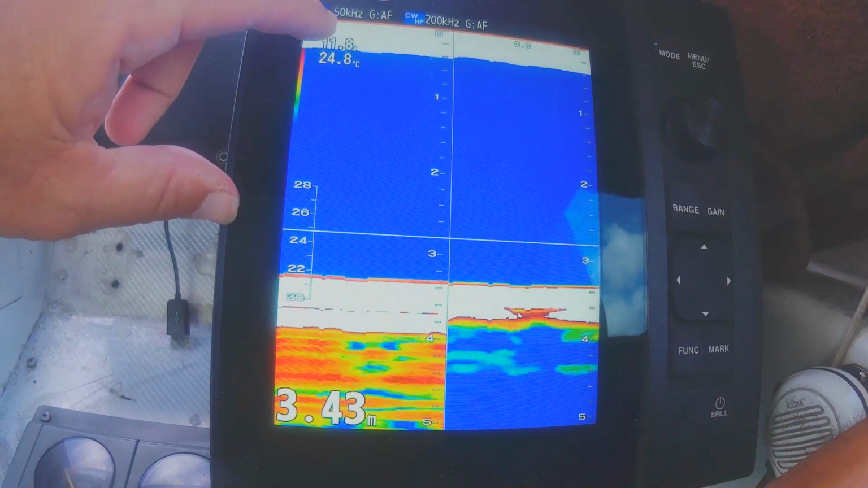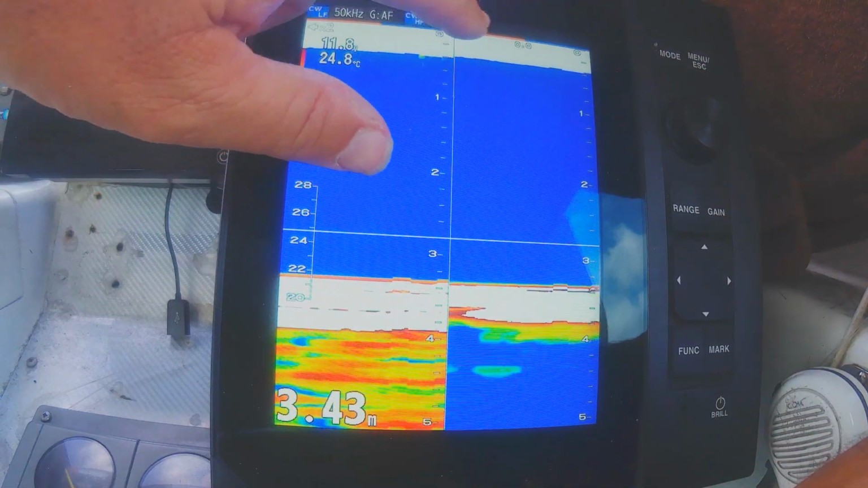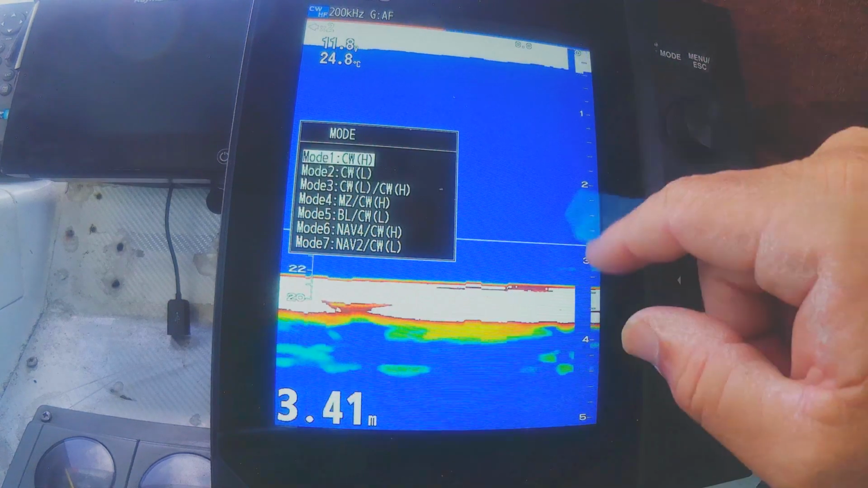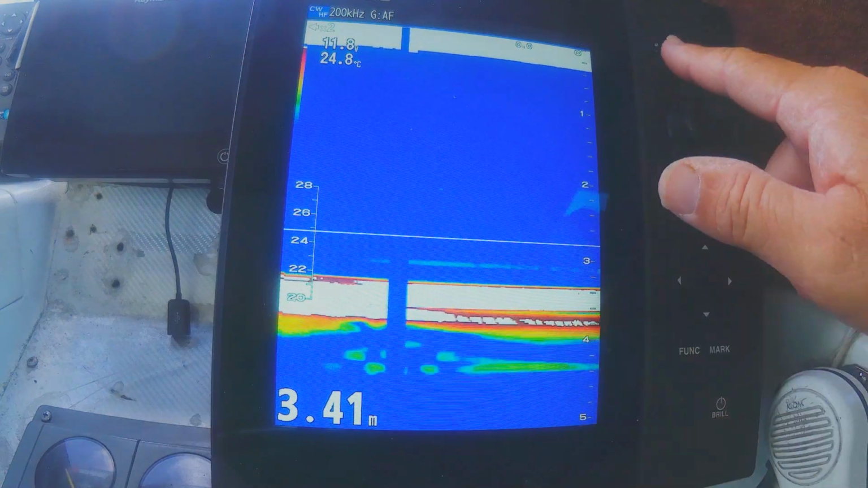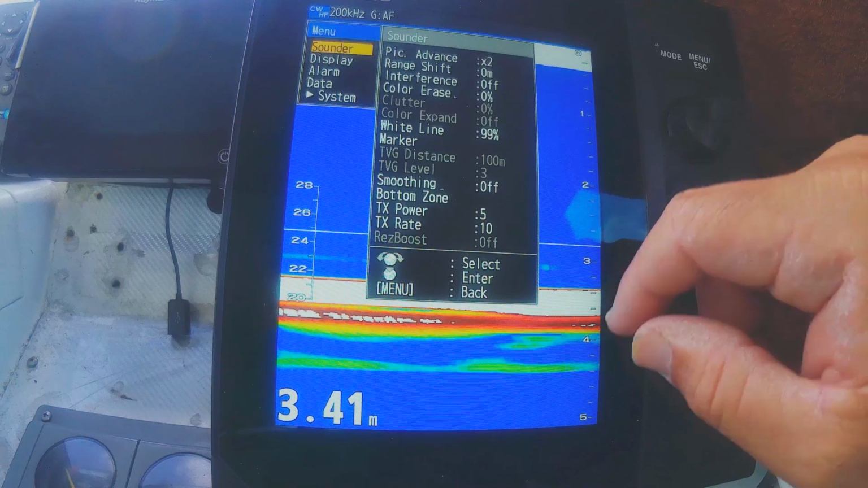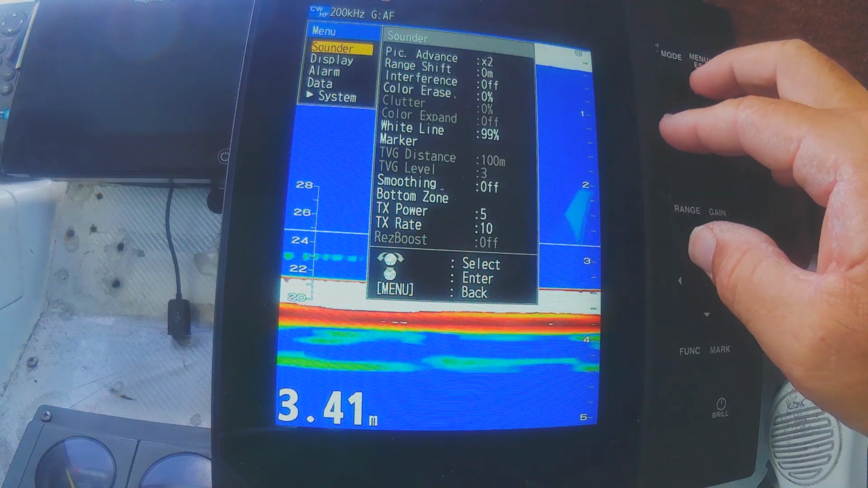You can see up here now my header information, so my gains are on auto for both frequencies. So we'll go back to just the high, push the button back on 200 kilohertz. That's mode. We'll get into the menu. So menu, sounder, here we go.